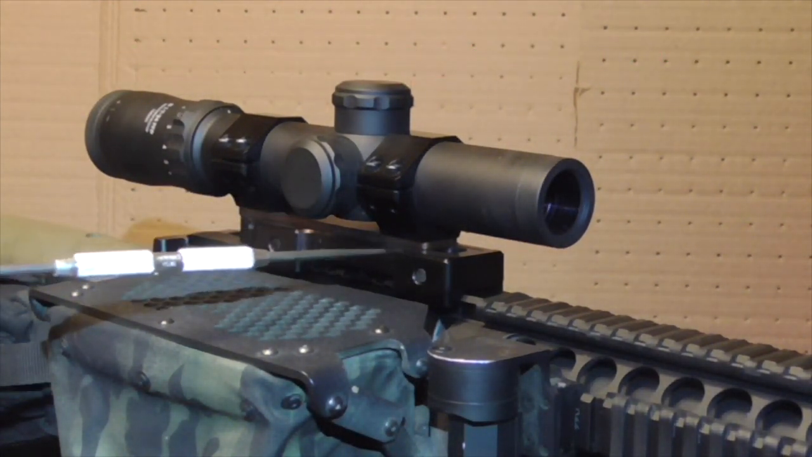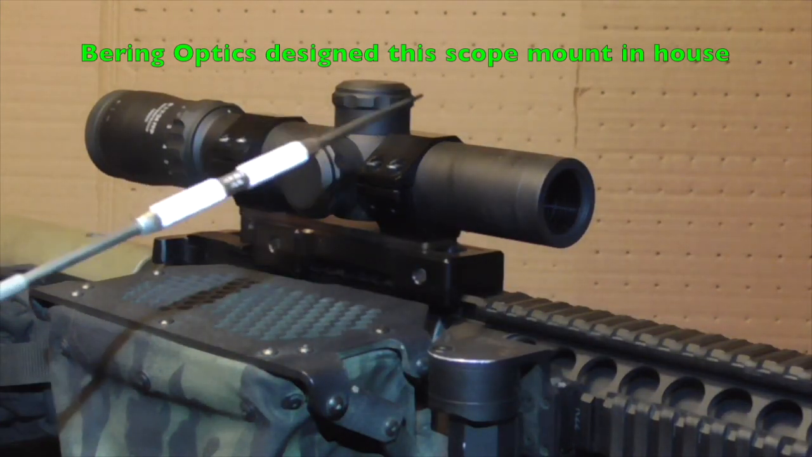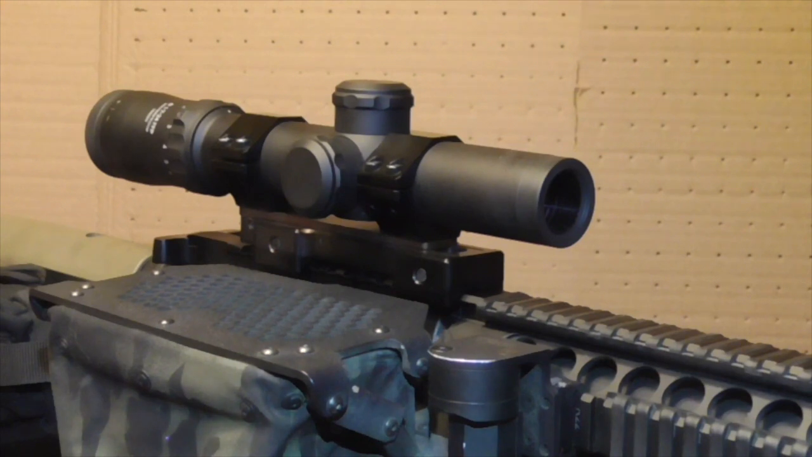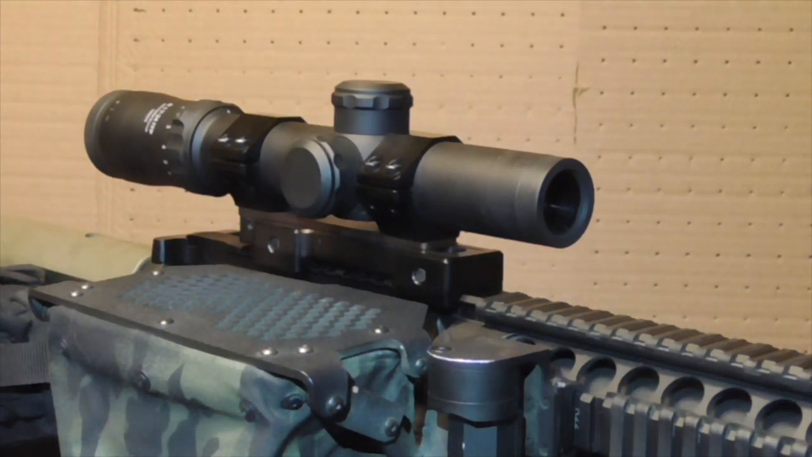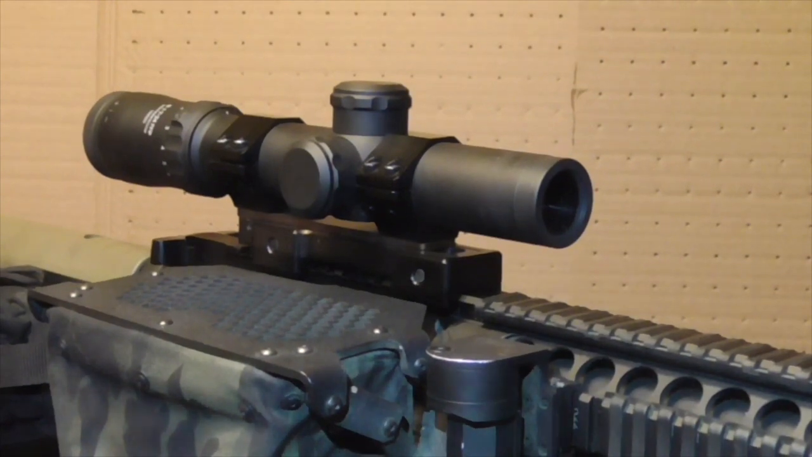Also, the scope mount is very, very robust as well, and obviously with the pound hanging off the front, the scope weight itself, you want everything to be solid, not be apt to move or to bend or warp. So very impressed with the quality of the components, and I'm sure when we get on the range we're going to see consistent accuracy.